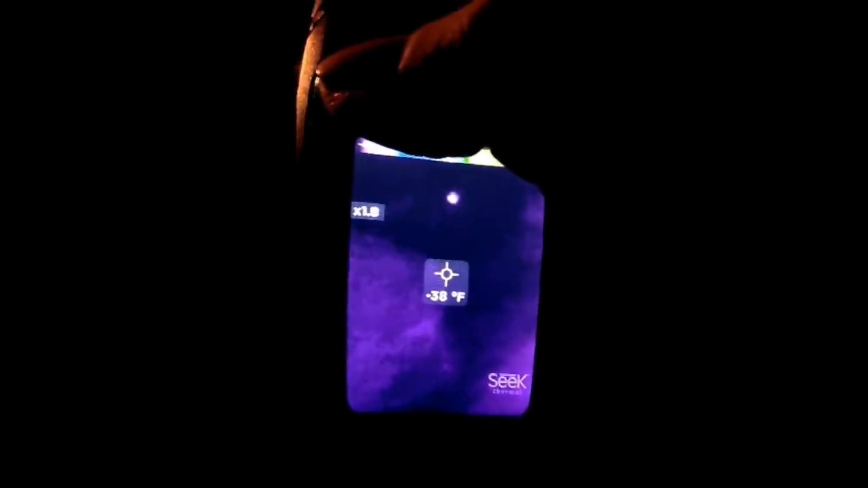The filter we're using on the Thermal Pro is called Spectra. Just basically like high or low. What we're going to do is now zoom the moon in. As you can see, it was about 3.6 zoom level, I think. And we're getting those temperatures off our moon. And if we look at the moon, we can see it spinning. How is that at all possible? That is not at all possible.